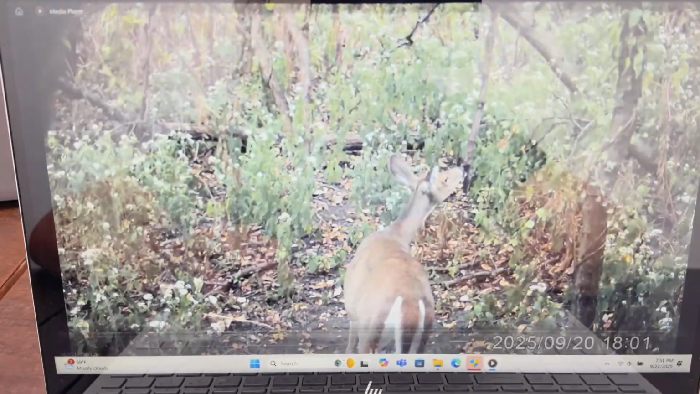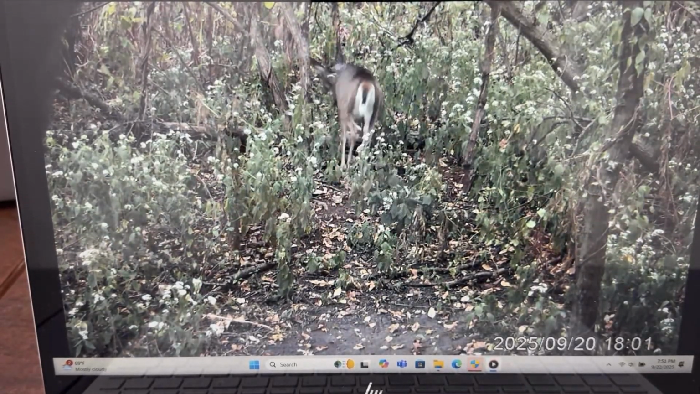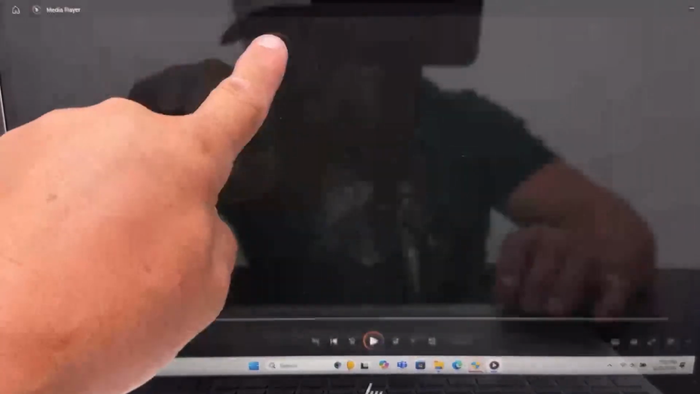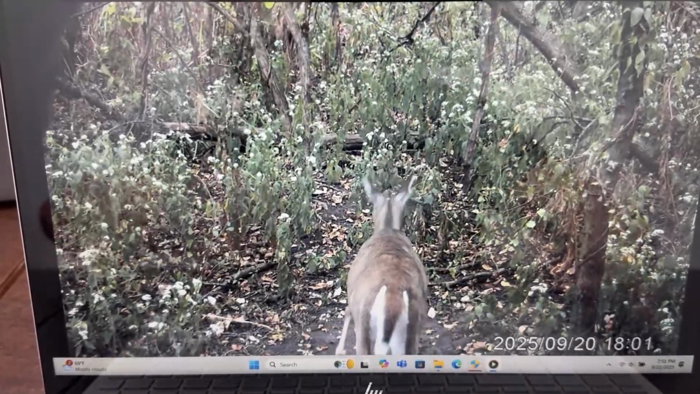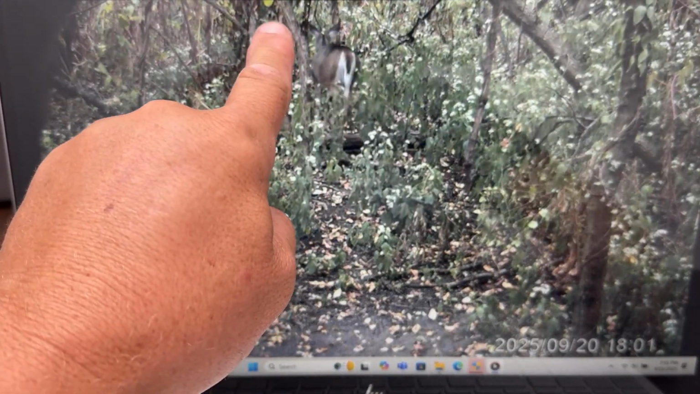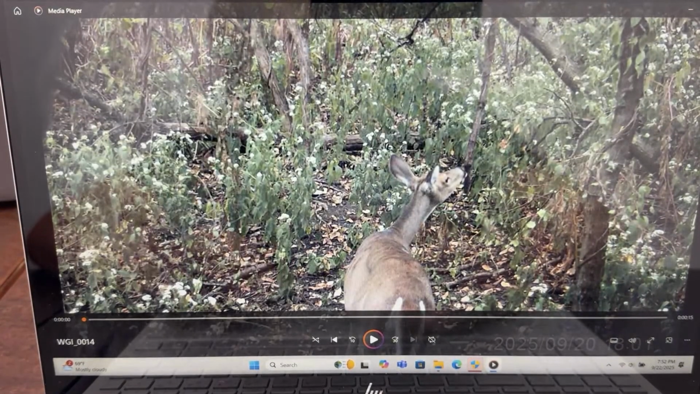But I haven't got any big buck on here yet. I've had some doe and some small bucks on here. And that doe looks like she's going up to the left to go in over there. Yeah, and there's another deer up in the corner. Let me hit the play button again. There's a deer up in here if you look. Right there, there's a deer. So they're already up there. So they're going to the left and going in. And she's feeding on some kind of leaves or something there.